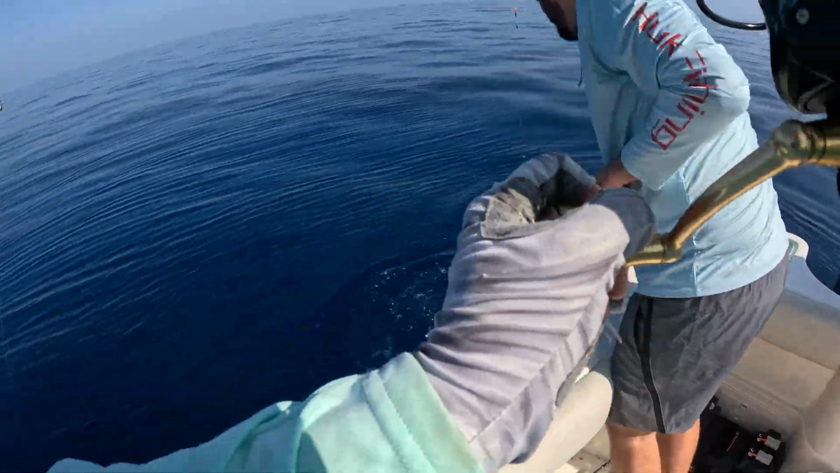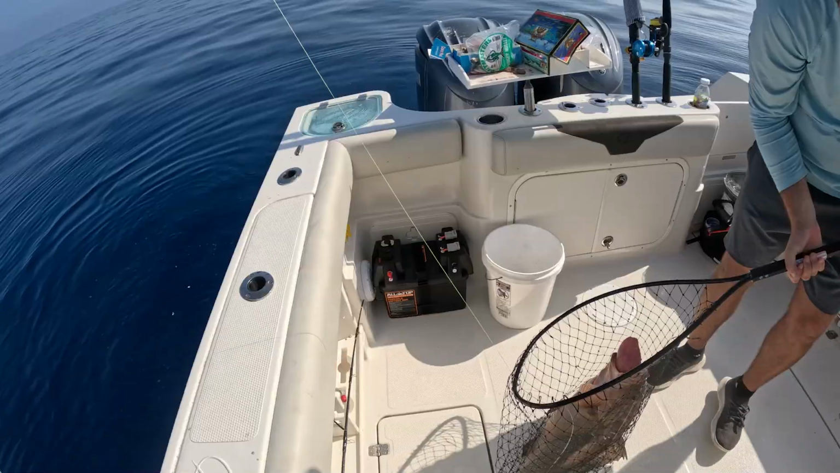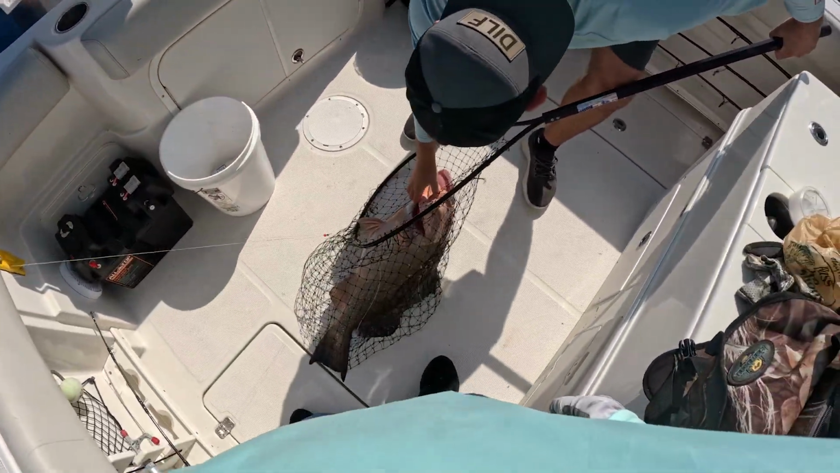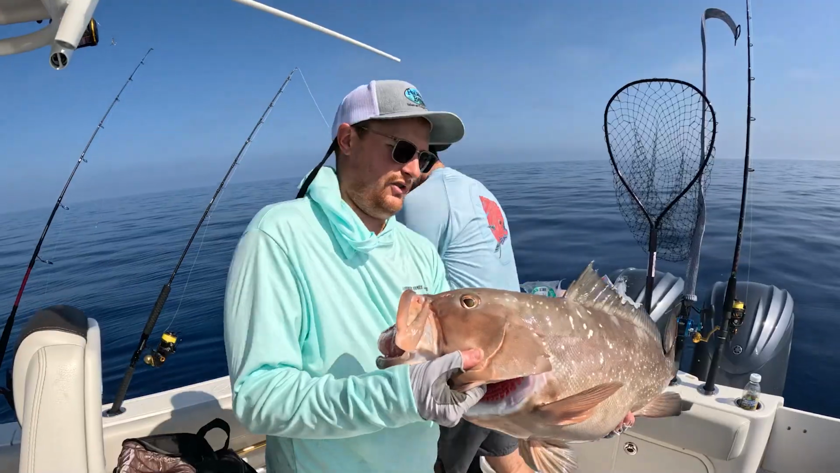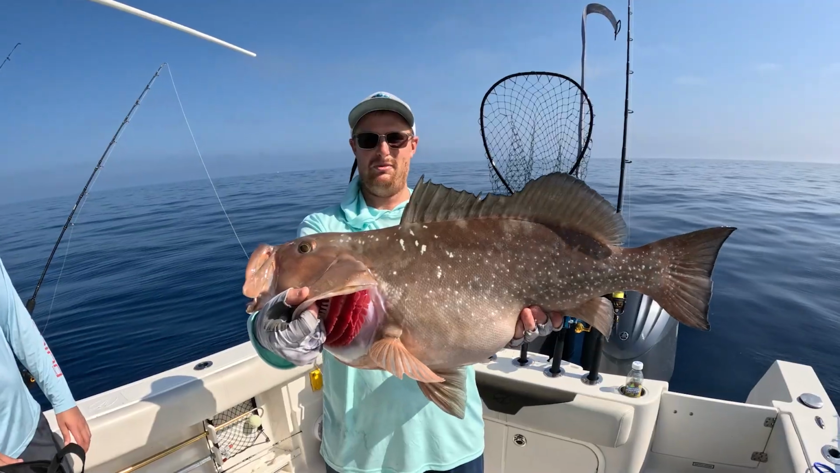Chunker. Coming to you? That's a chunker. Oh yeah. 30 inches. Nice. 30 inches all day. First keeper grouper in the boat. There you go. Nice 15, 20 pound red grouper.